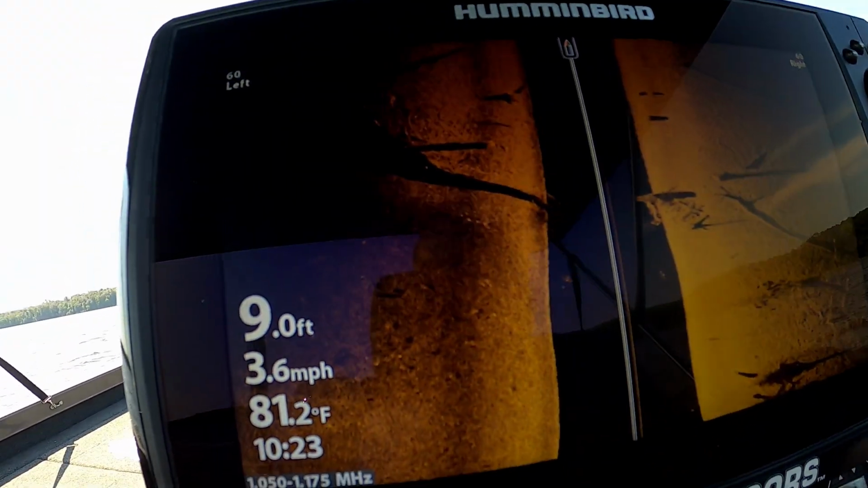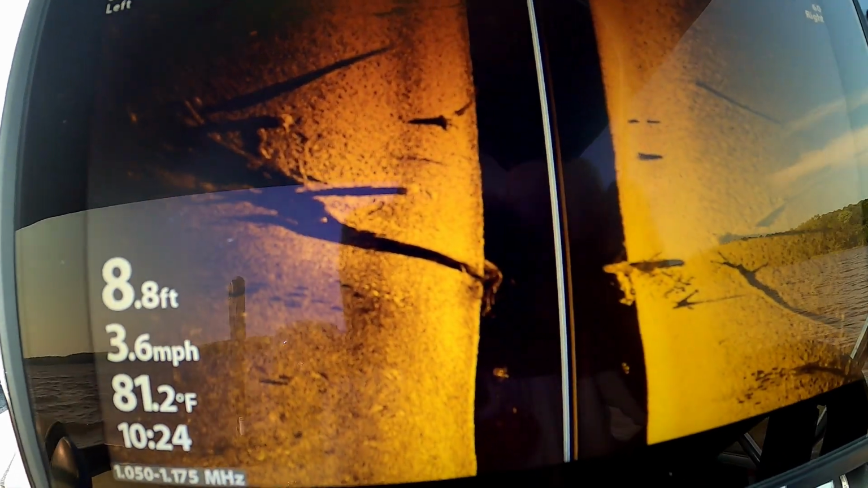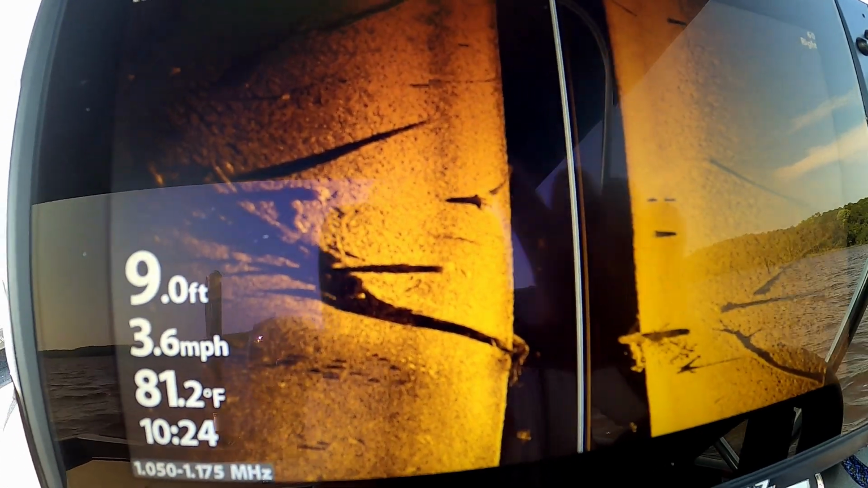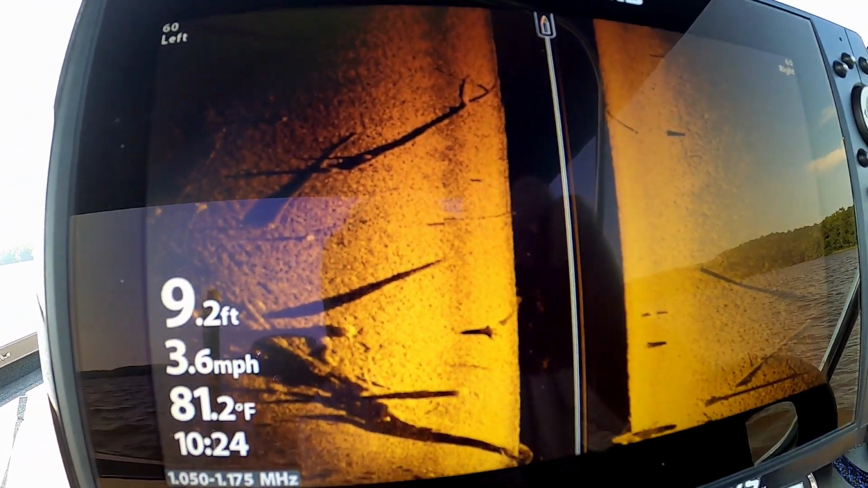Alright, so we have looked around up here on this north end of the lake for a while, and we have only found just this one little spot that had a couple of small schools. So we are going to go down lake now and look in deeper water and see what we find. It's still technically summertime, so I think a lot of these fish may still be on the deeper end of the lake. So that's where we're headed.